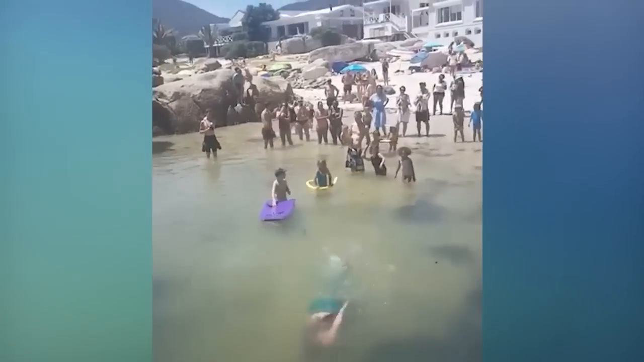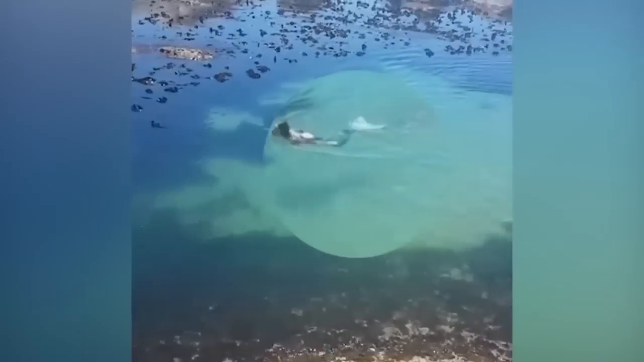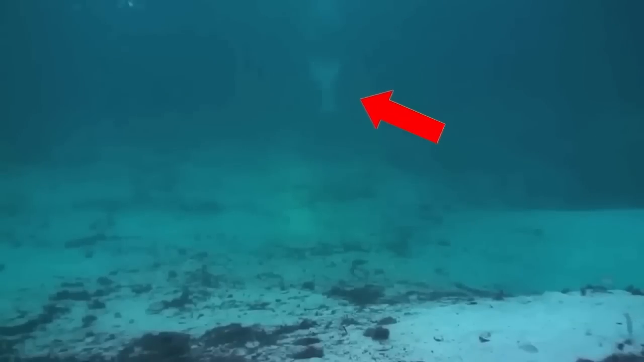Mermaids usually do not come near humans, but this one might be a rebellious one, don't you think? This short clip shows a mermaid swimming lazily in the water. It might have been so involved in it that she didn't notice a camera there recording her.